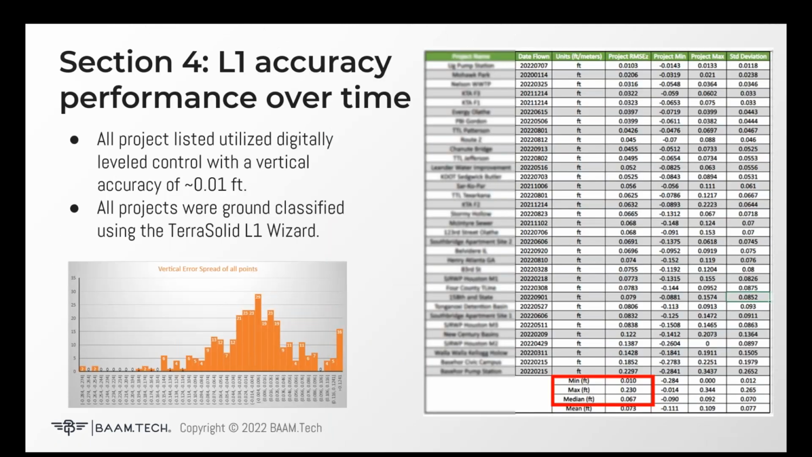So first we're going to talk about absolute accuracy and the system over time. As I mentioned, you can have projects that come out really well or really poorly, but what really matters is the consistency of that system over time. How well can you continuously get the same results?